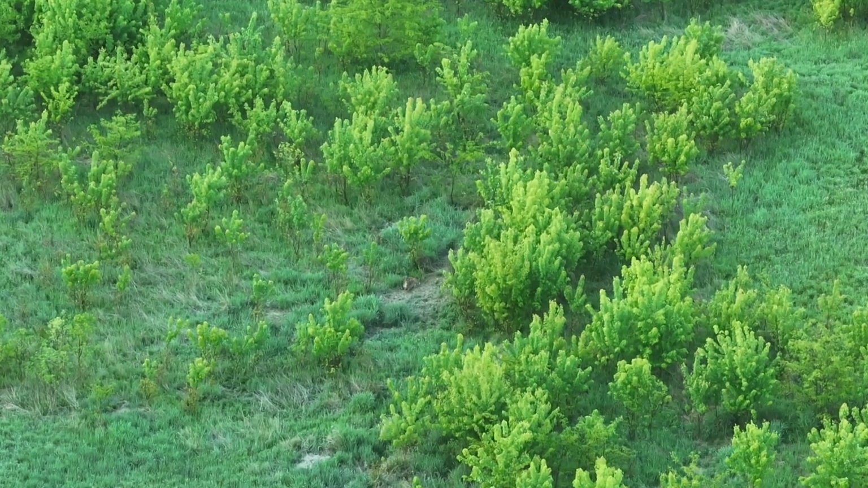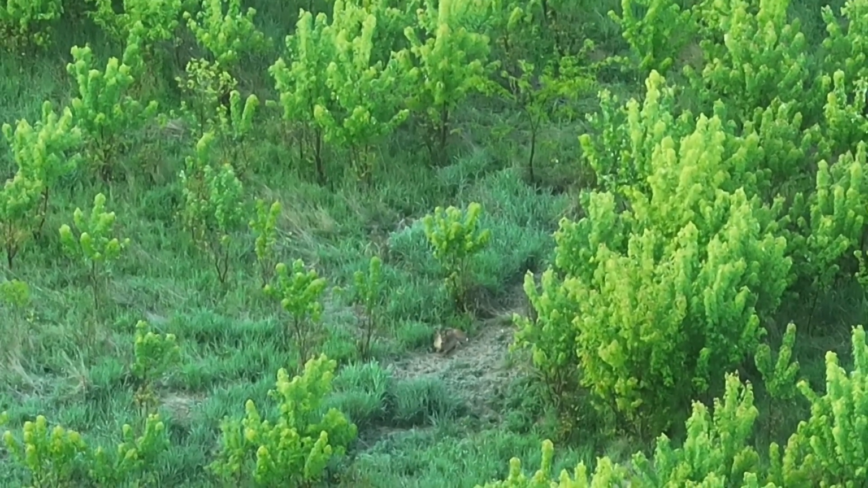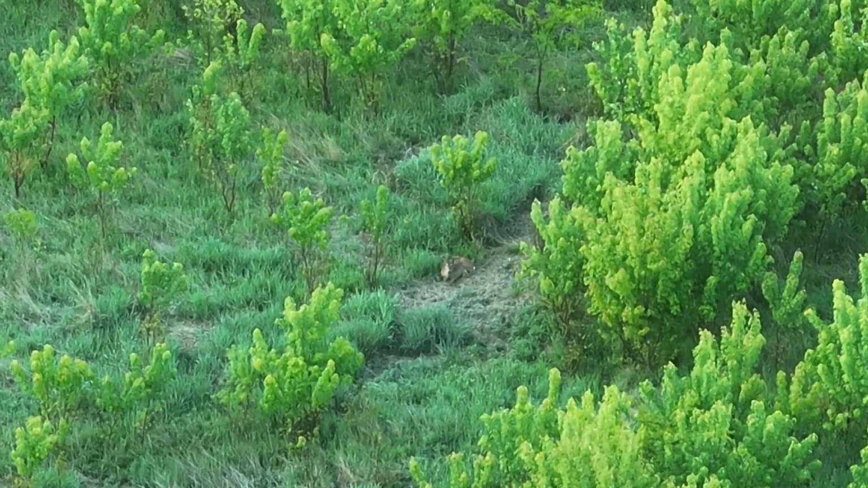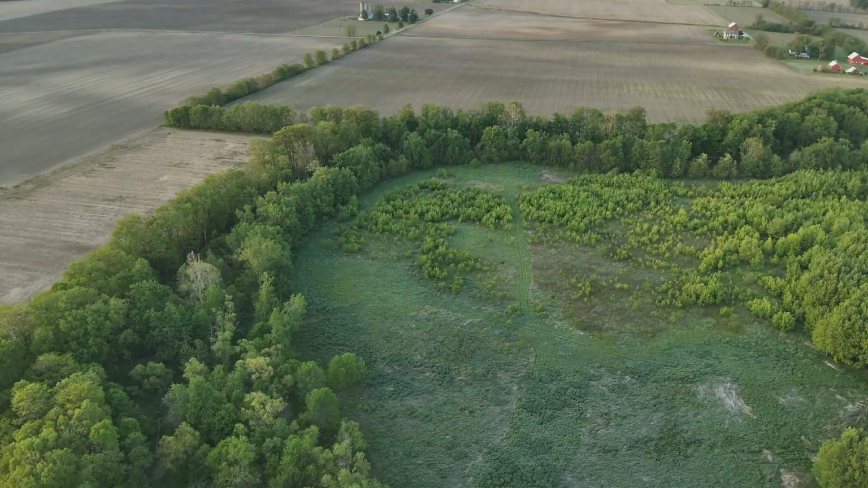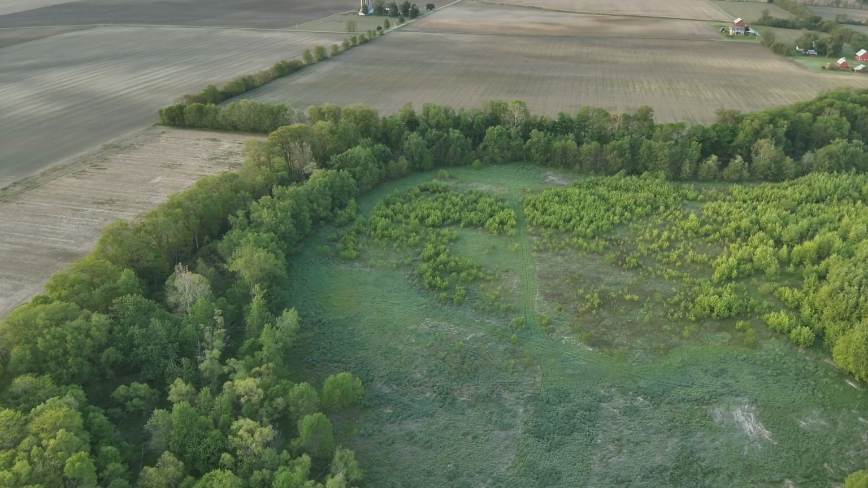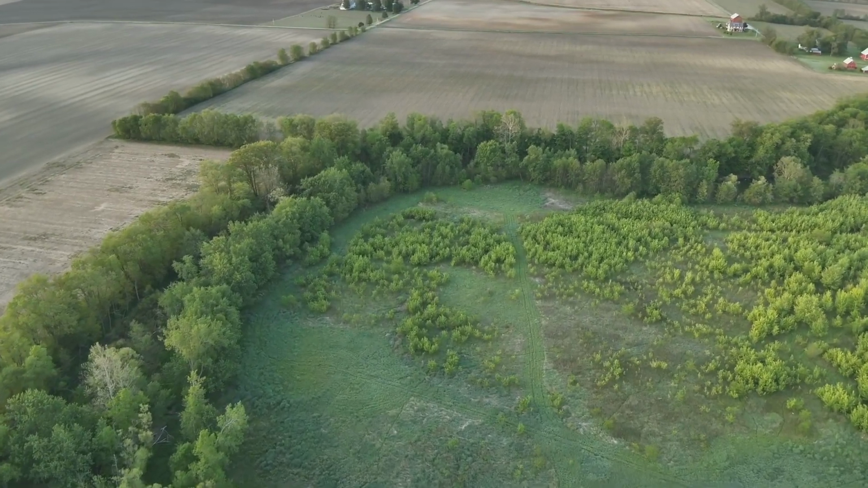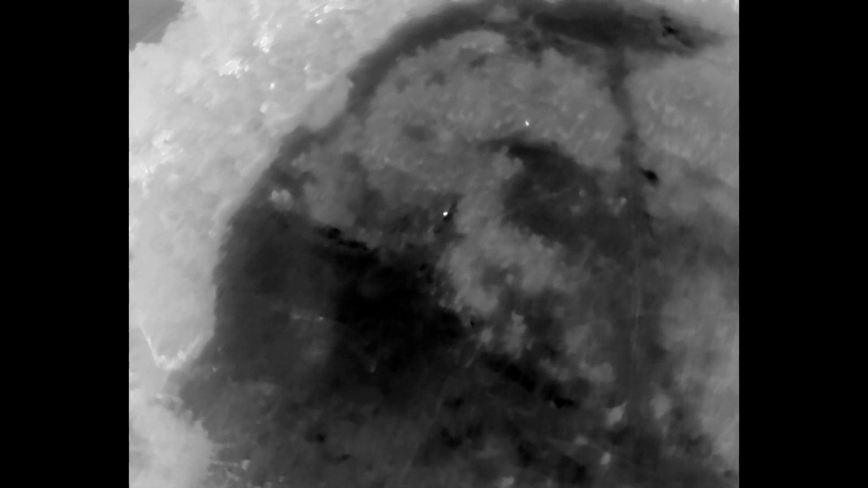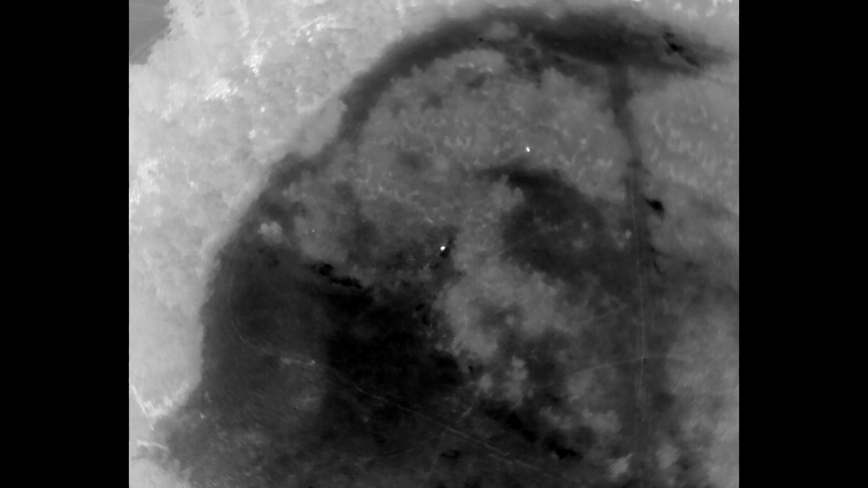So here we are, same area, Northwest Ohio, 350 feet above the ground, right at sunset, within legal shooting hours in the morning, 43 degrees. And as you can see, we find animals pretty quick. But this is our normal location. We're going to zoom in here. We're going to process these animals, use the infrared, and then go into a zoom mode.